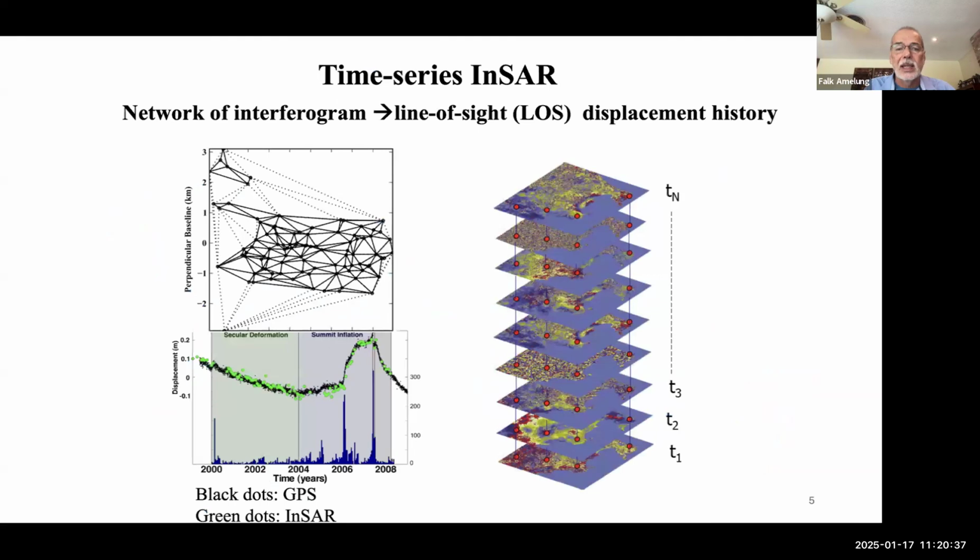The way the data processing works is we do something we call an interferogram. The satellite image has a phase and an amplitude, since it's an active imaging instrument, synthetic aperture radar. We combine the phase of two images to form an interferogram. This is an example from a volcano in Hawaii, an interferogram between two images.